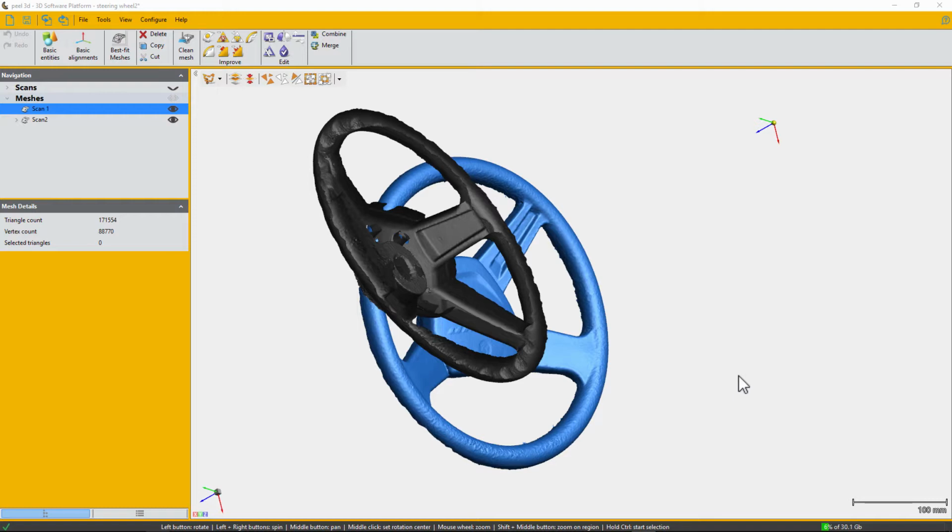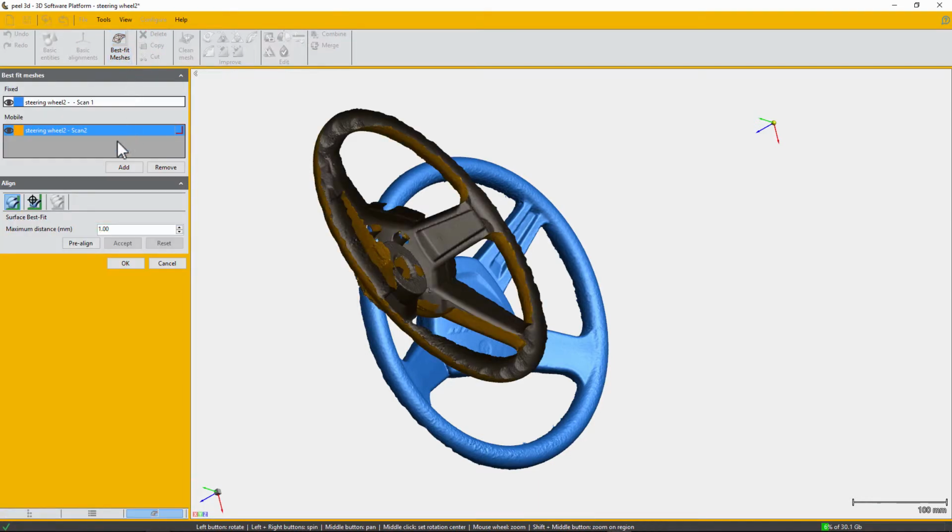Now in this video I will explain how to best fit the mesh together. So let's get started. First things first, click on the best fit mesh right over there, and then change the maximum distance to 1. By default it's supposed to be at 5. After that, select pre-align.